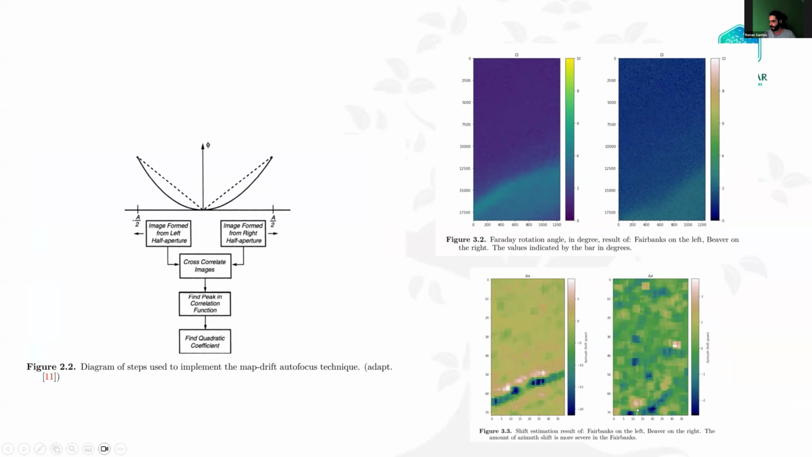Like here, on the left, it's Fairbanks and the other site. And for Faraday rotation, you have the quad-pol polarization. So if you make a relation from the rotation angles from Faraday rotation, we can get these strong scintillations. Fairbanks was stronger than the other.